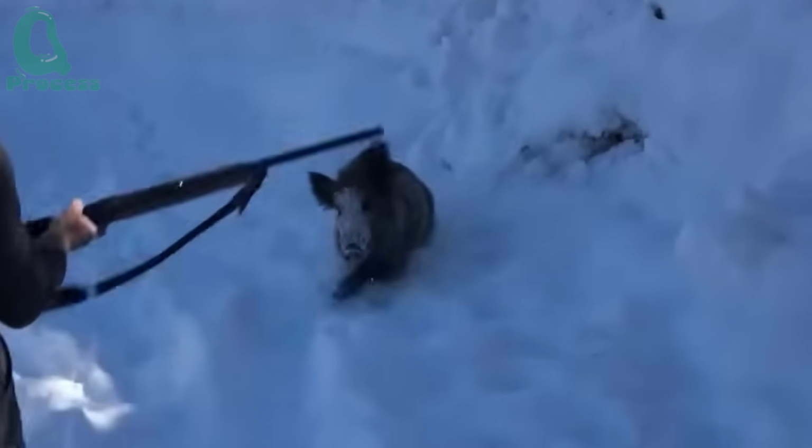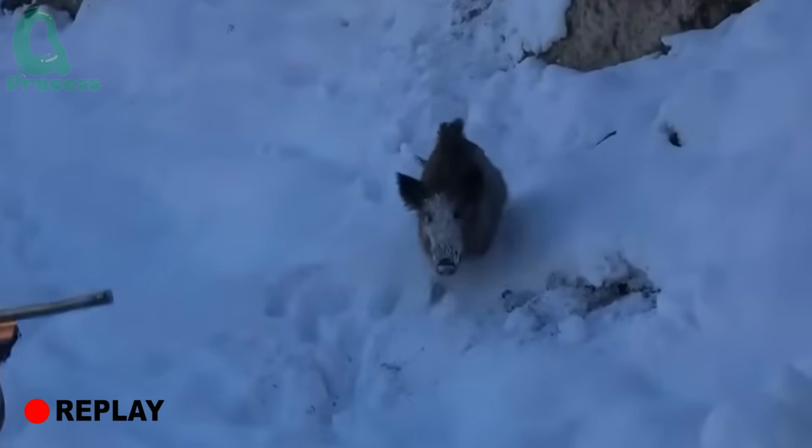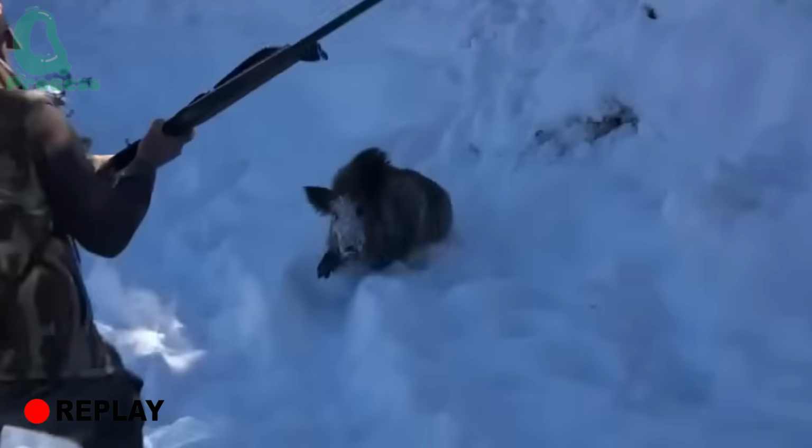The unexpected counterattack caught the hunter completely off guard. He panicked and swung the rifle's butt to fend it off. But the boar was too aggressive. The blow wasn't enough to stop its fierce charge.